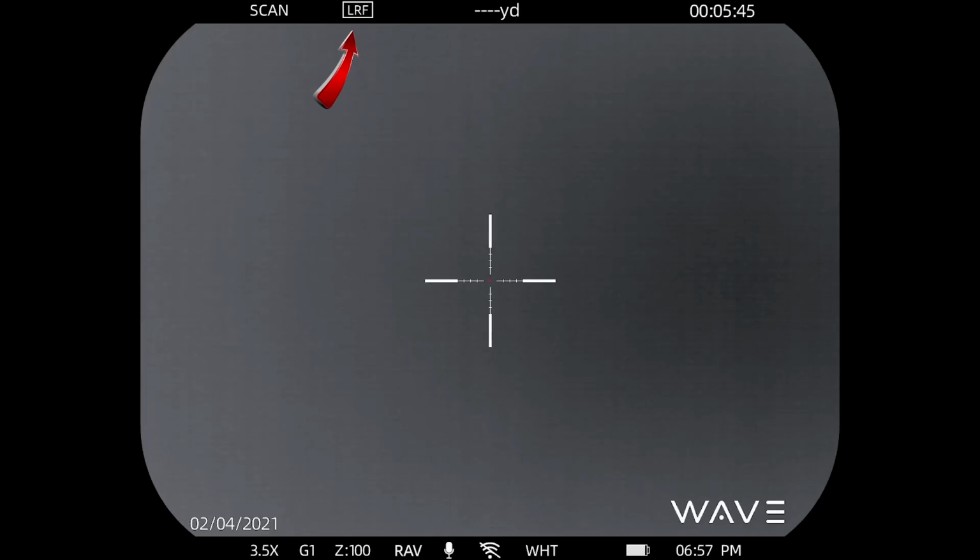Now, how long the laser activates in scan mode is determined by the menu setting. You can have it run for a specific period of time, or you can set it to run continuous. We don't really recommend continuous for safety reasons, but if you insist, there is an option for you. And of course, the distance to the target will display there in the middle.